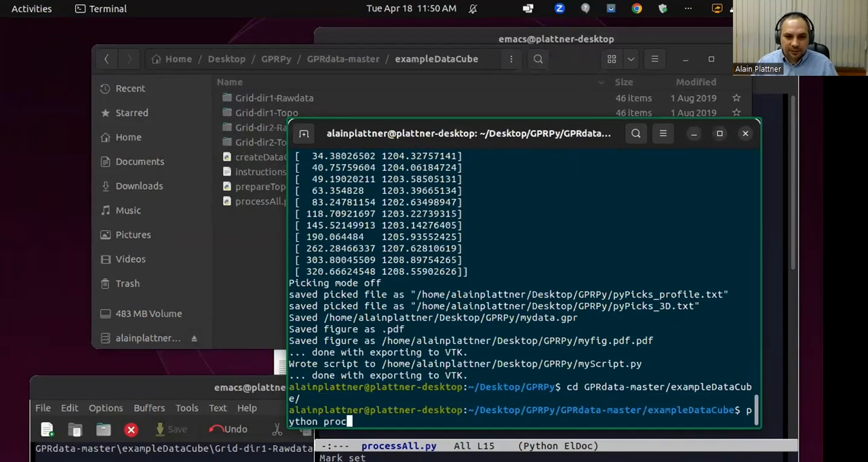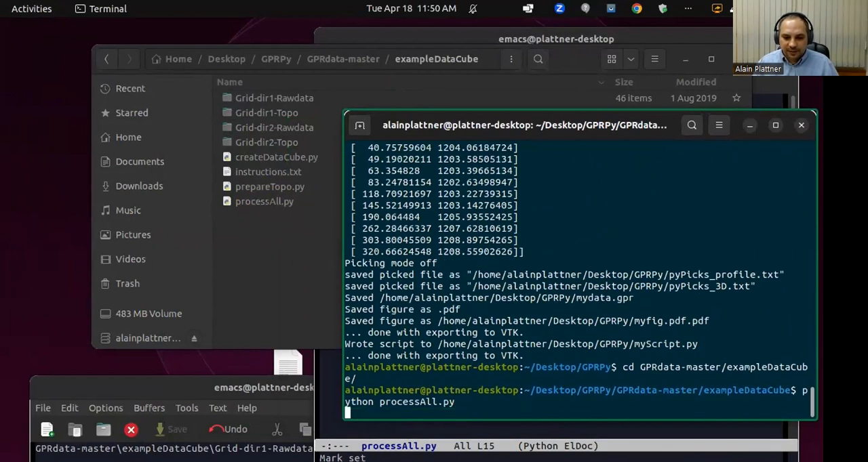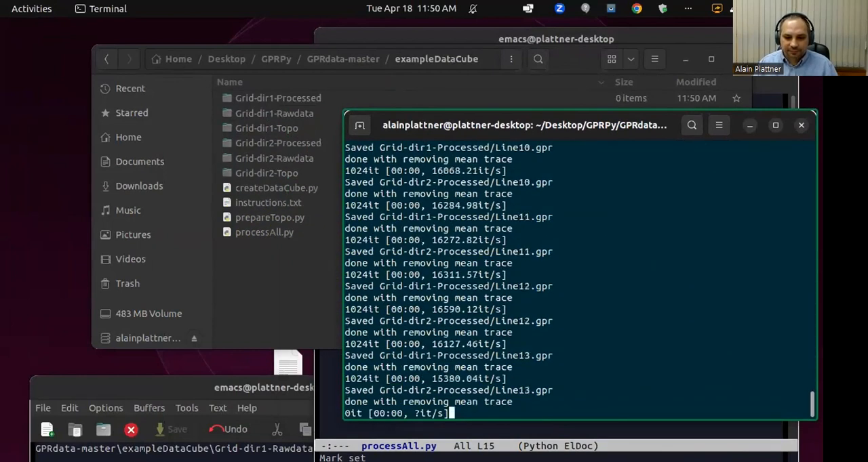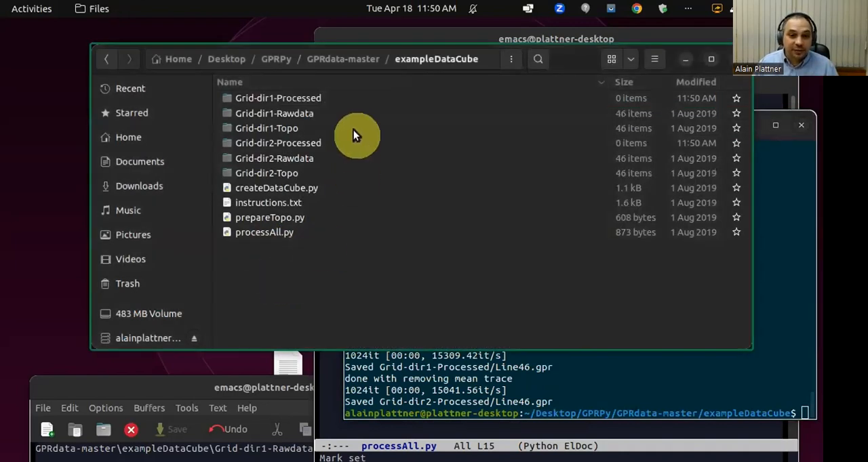Python process all pi. So I'm just going to run this processing script. And it's now going to process all of these and save them as GPR files. Of course, you can also do that by hand.